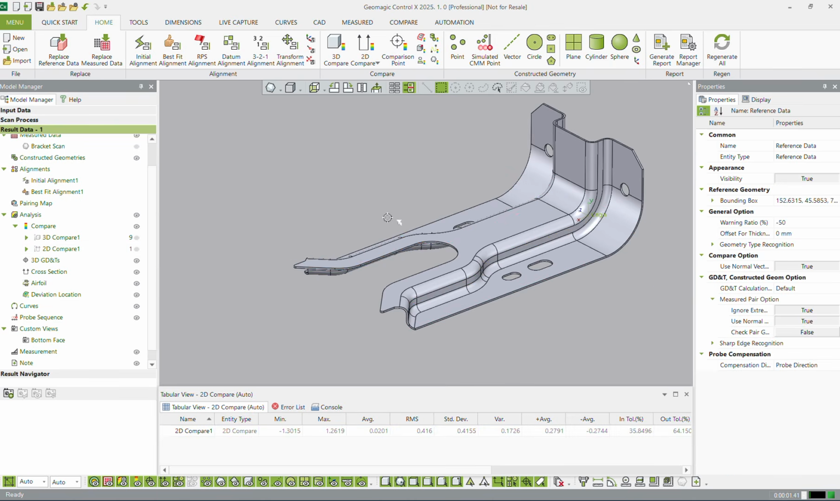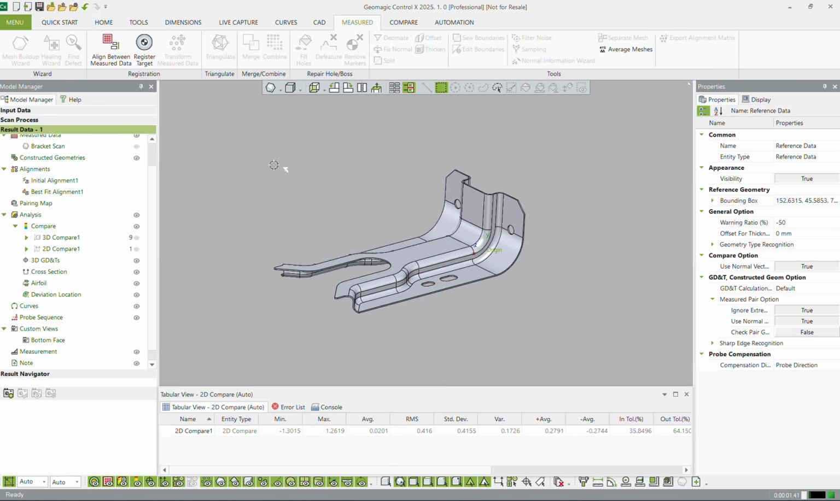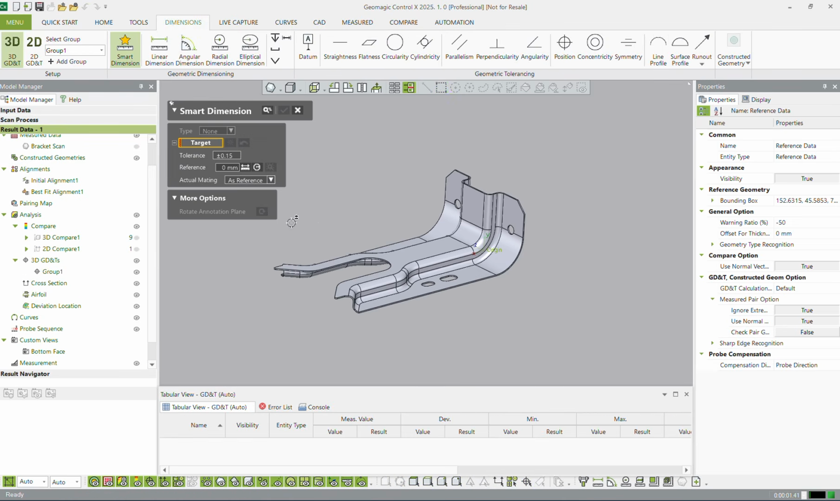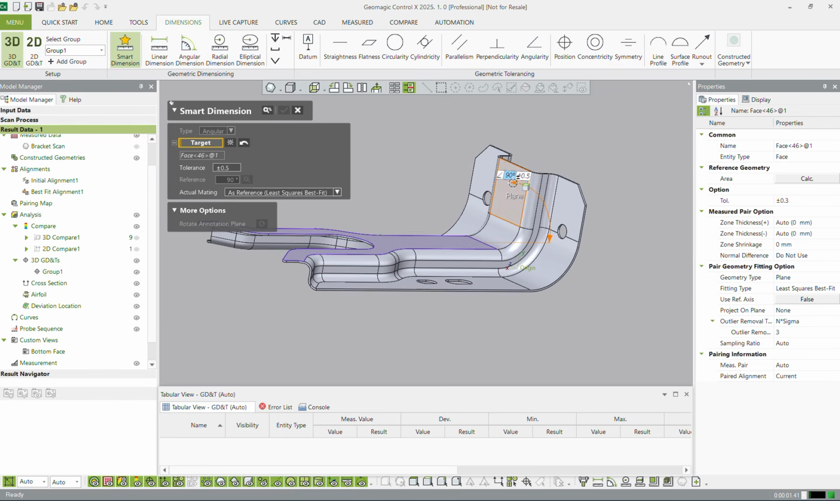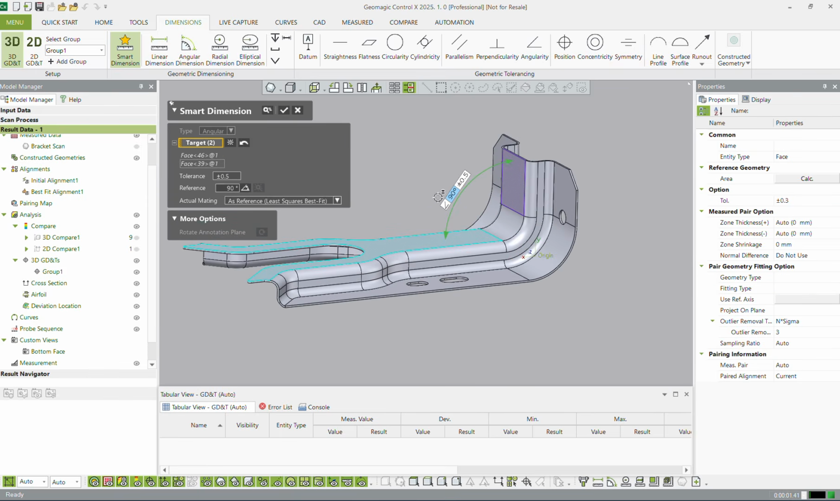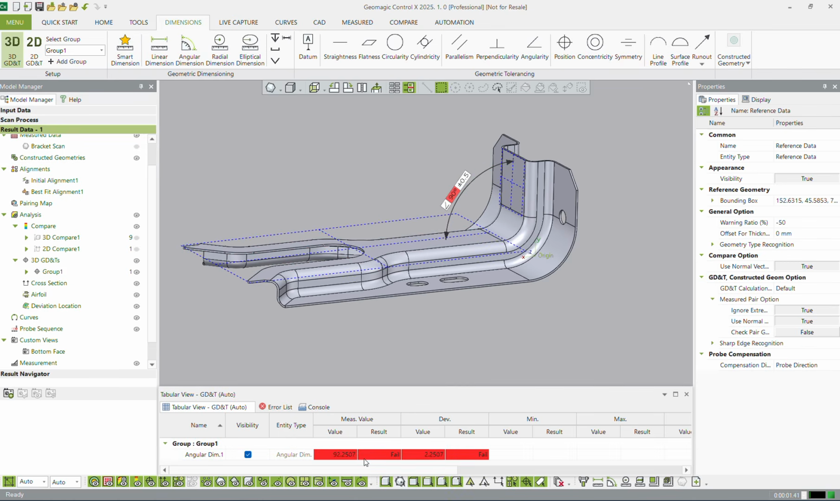Okay, we're done with the comparison tools. Now let's move on to the real meat and potatoes of this inspection report, and that is going to be the dimensions. So we can start with our smart dimension tool. Maybe we want to measure the angle between this plane and this one. See there, it's blue right now because I haven't hit the check mark. Once I hit the check mark, it'll give me green if it's in tolerance, yellow if it's almost out of tolerance, and red if it's out of tolerance. Set my tolerance, hit the check mark, and there we go. You can see it's red, so that's out of tolerance.